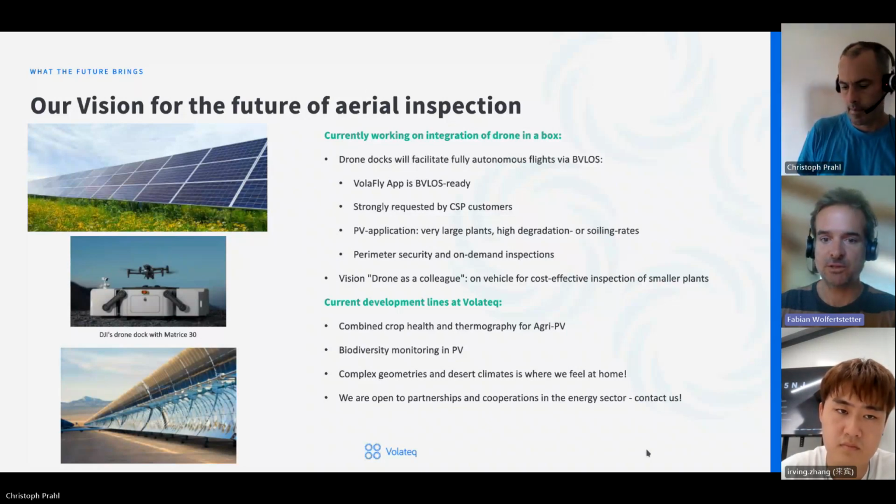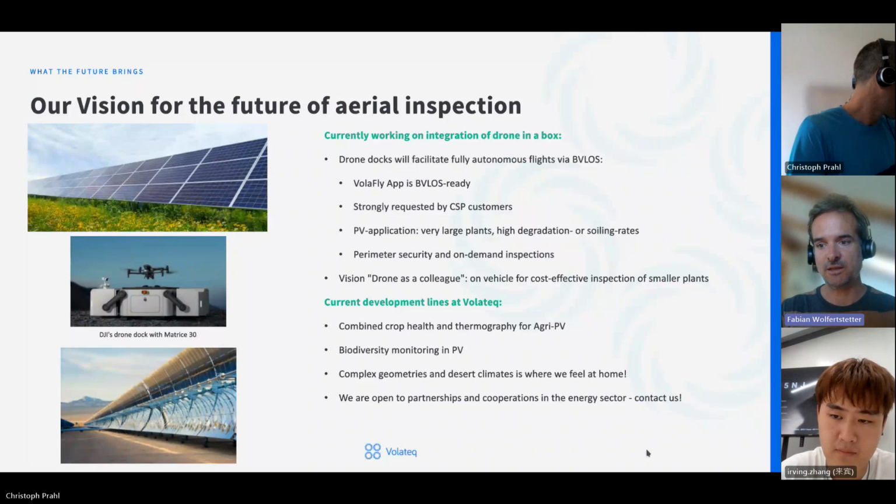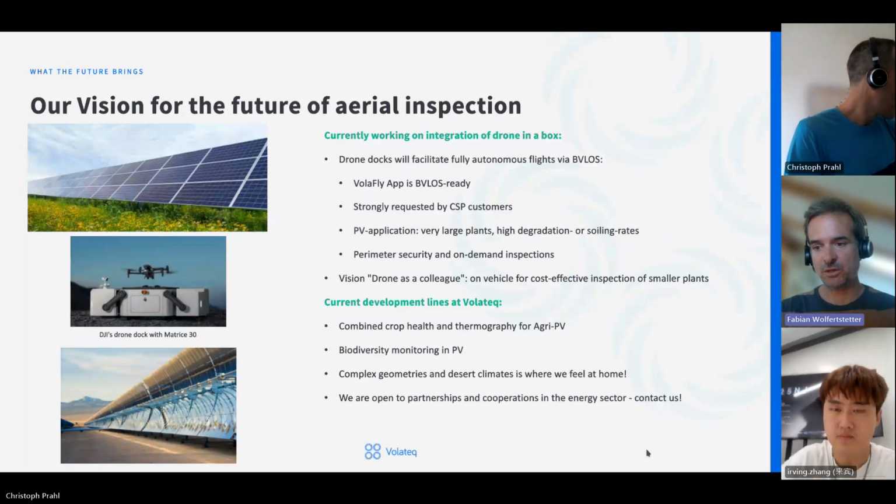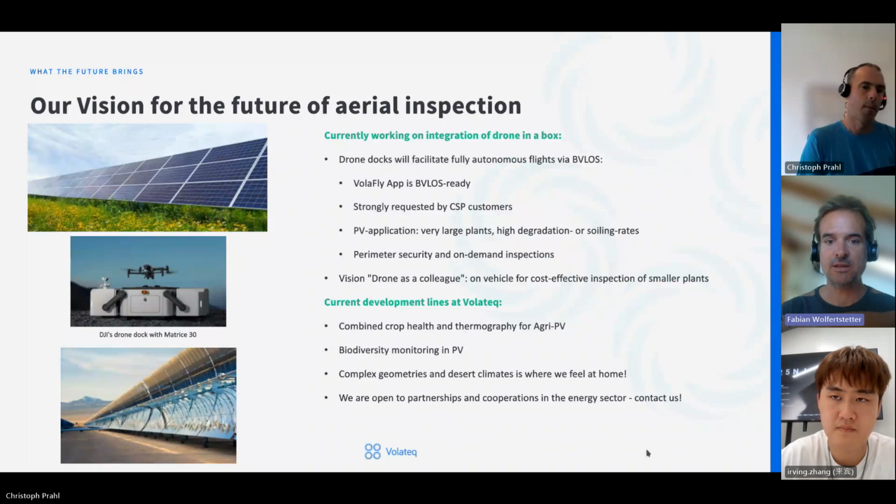Also, maybe talking about security and on-demand inspections to have from your office seat a closer view on parts of your solar field. There we also see application cases here. And maybe in the future we could have the drone as a colleague which you just carry with yourself on a vehicle or something, and it does its work independently. But that's the vision for the future.